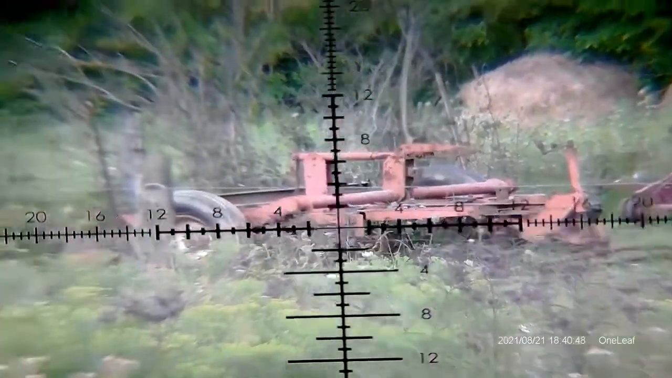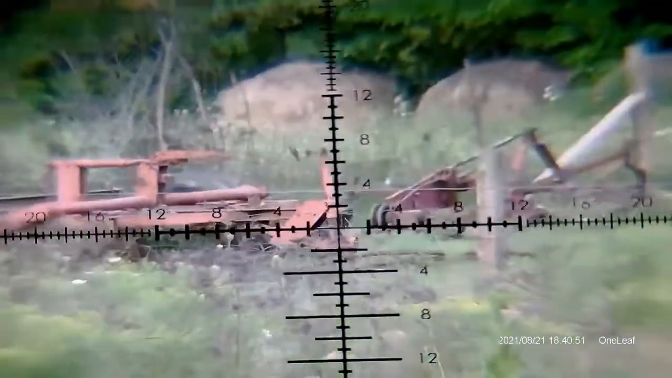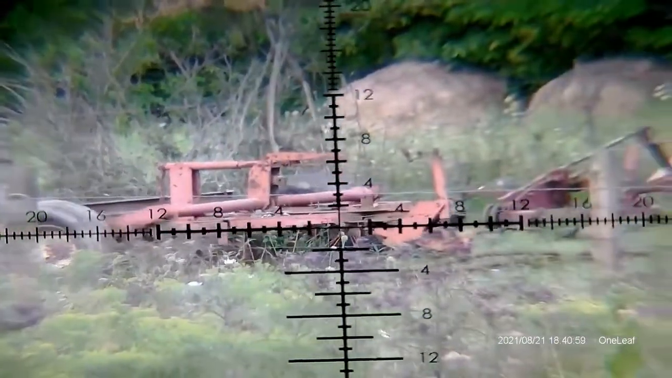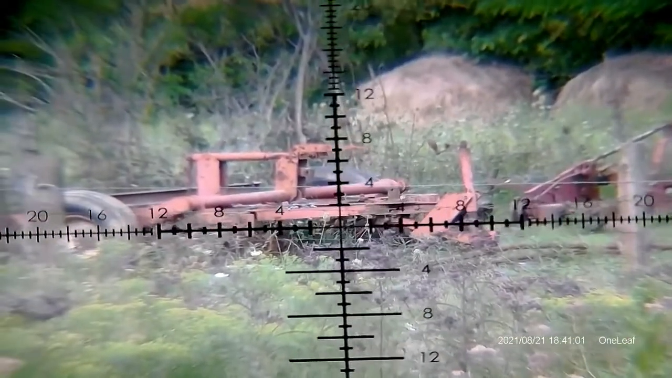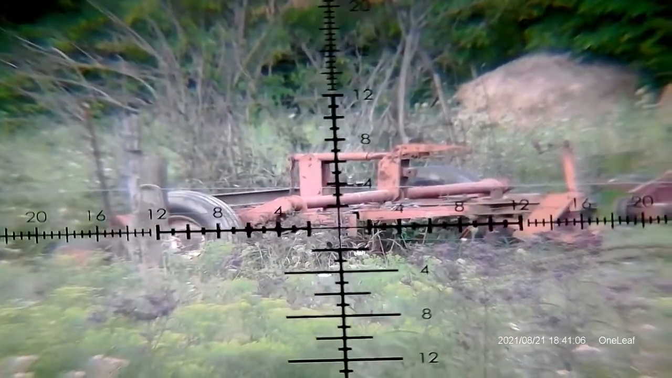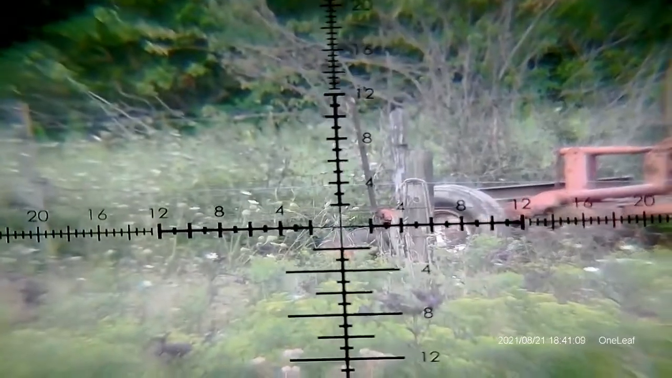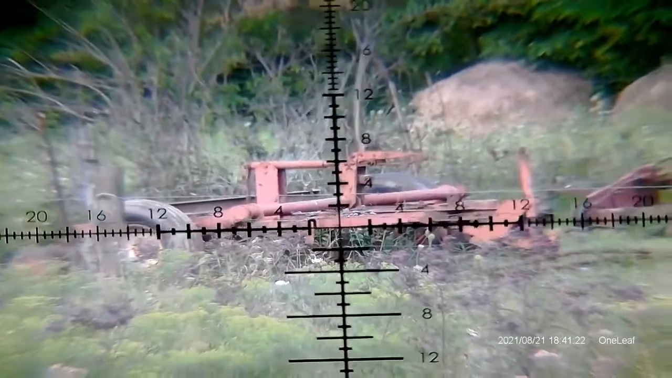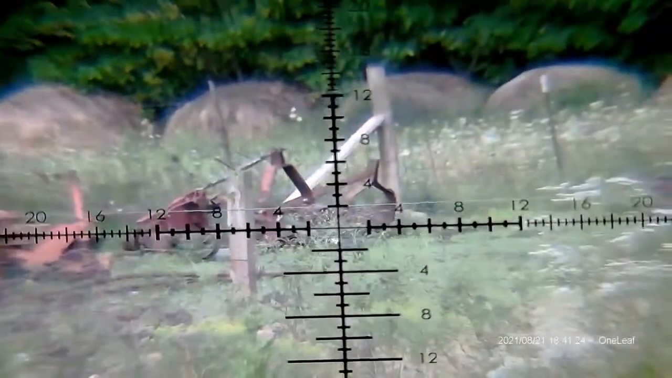So here we are outside, just giving you guys an idea of what it looks like in daylight. Should come through pretty clear on your end, but it's pretty dang clear. Looking right down through the scope. This scope here has a base magnification of 3 power. It's a 3 to 15 power. I would assume you're going to get a little clearer picture if you've got a true 1 power scope, like a nice 1 to 8 or 1 to 10, but this is a Vortex 3 to 15 Strike Eagle.